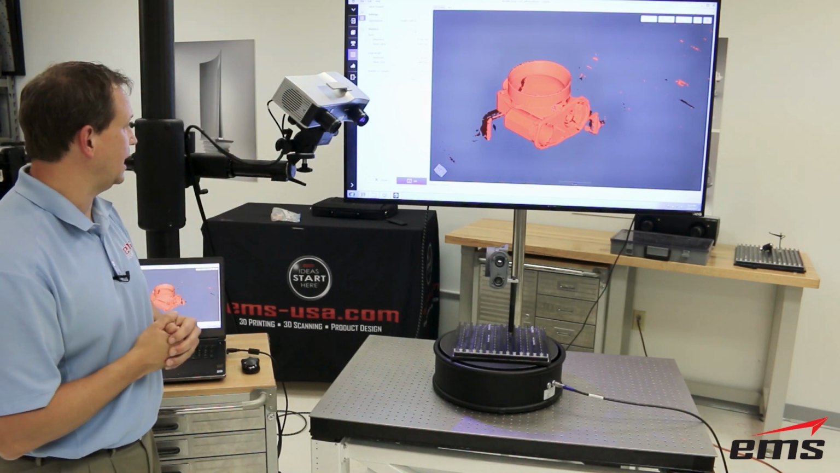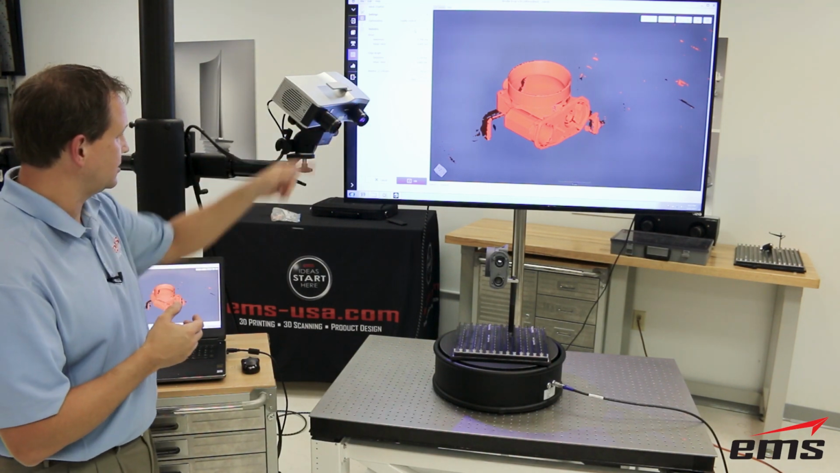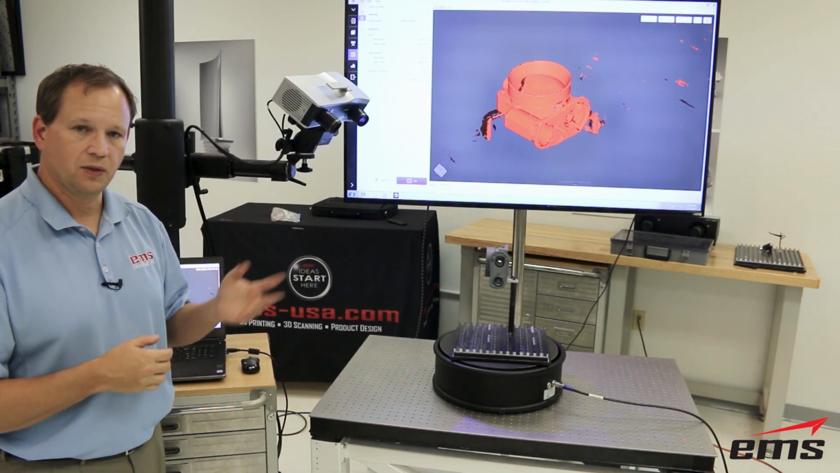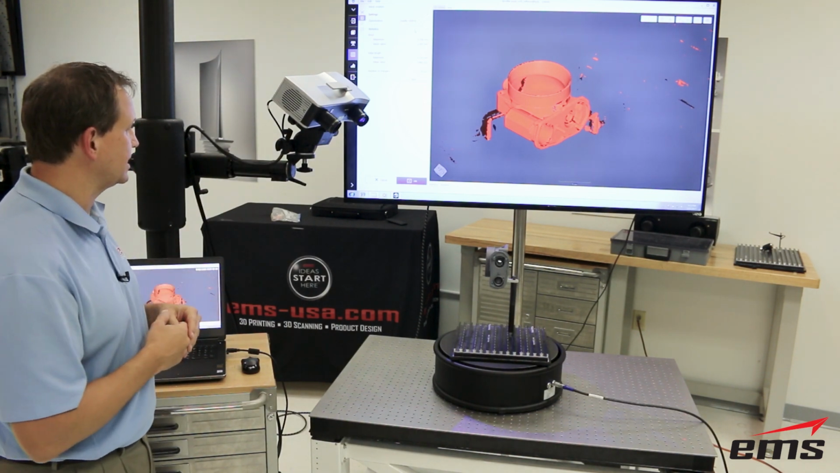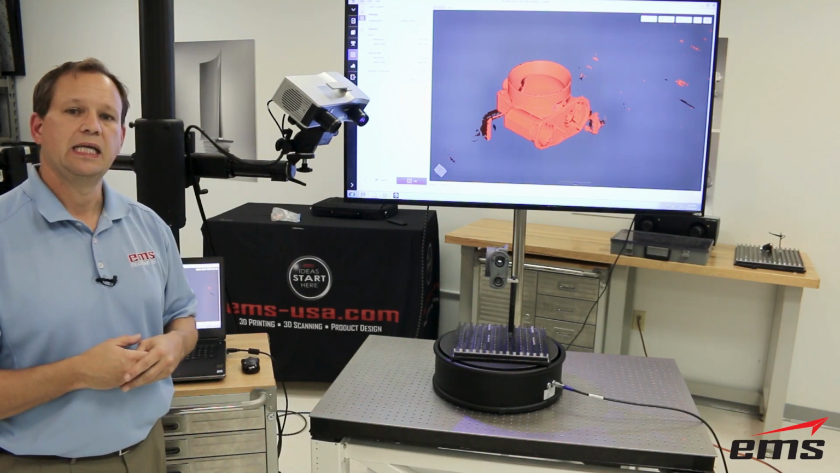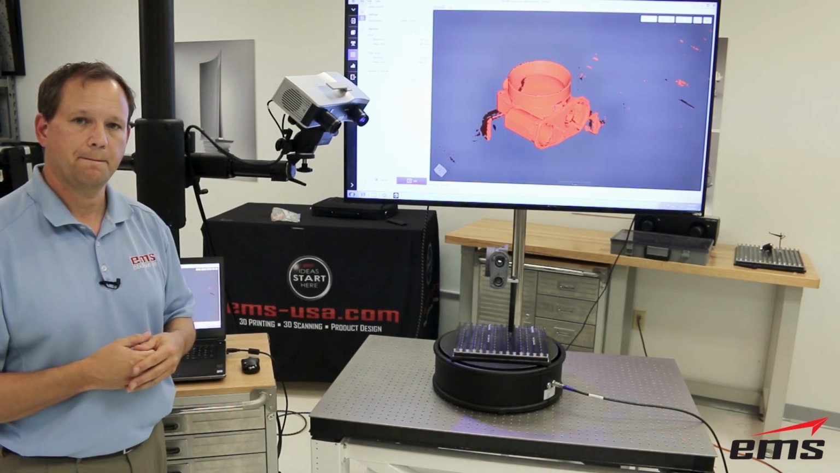So it aligns all those data sets together. You can see I've got some floating data out there I can easily delete. You can see where I had the fixture point on there, but you can see the scan data. So in a minute, we'll take a closer look at the scan data. Last thing I wanted to talk about, we'll show here in a second, is using targets instead of the rotary table.